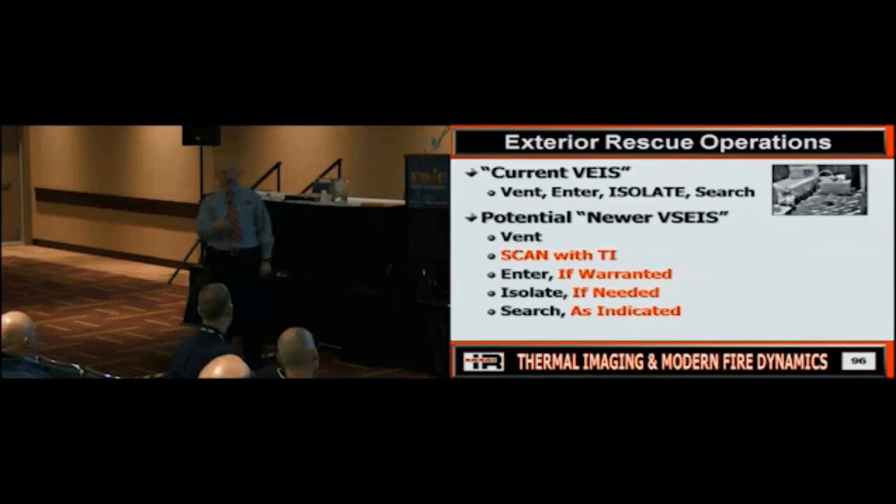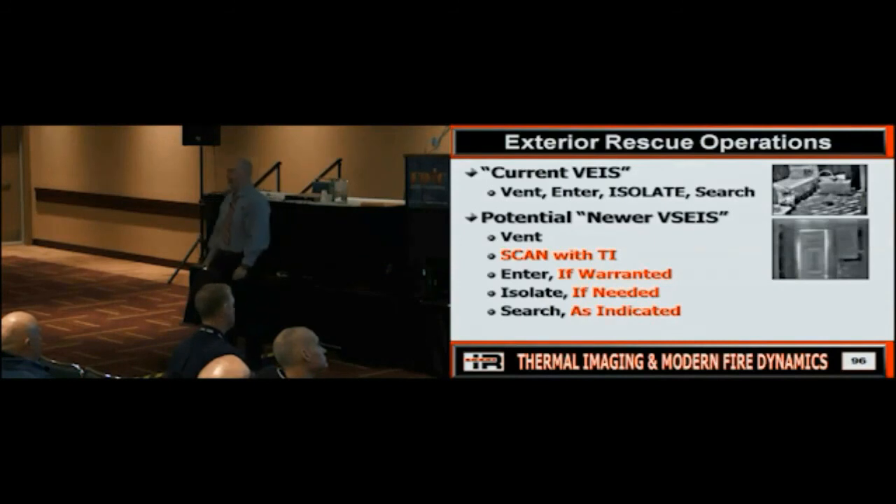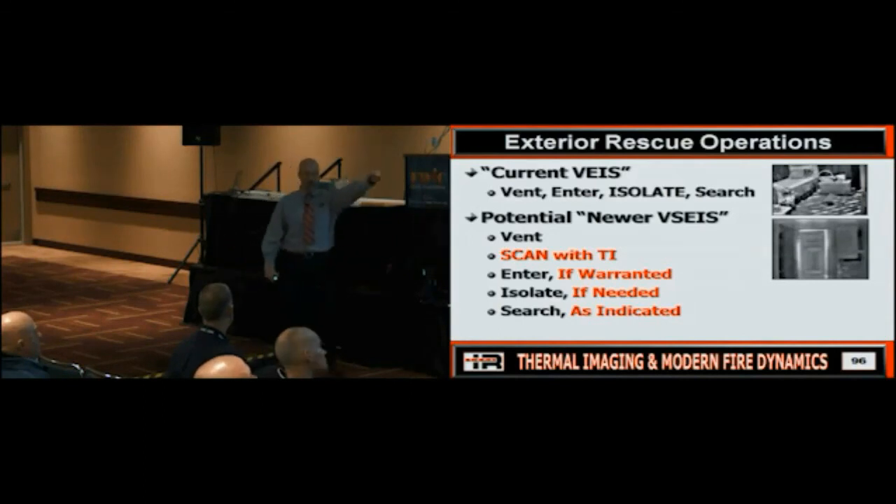So if I think conditions warrant it, are we going? Yes, because I've got to get underneath that bed. I can't do that from the window. But, once again, size it up. Look what you've got. Do I need to isolate? The door's already shut. Does everybody see what's going on? Does it make sense for me to bail from the window and run to a door that's already shut? No, right? It's already there, okay? Now, I may want to pop it and check real quick on the other side, but I can already tell you from the window the door's shut.